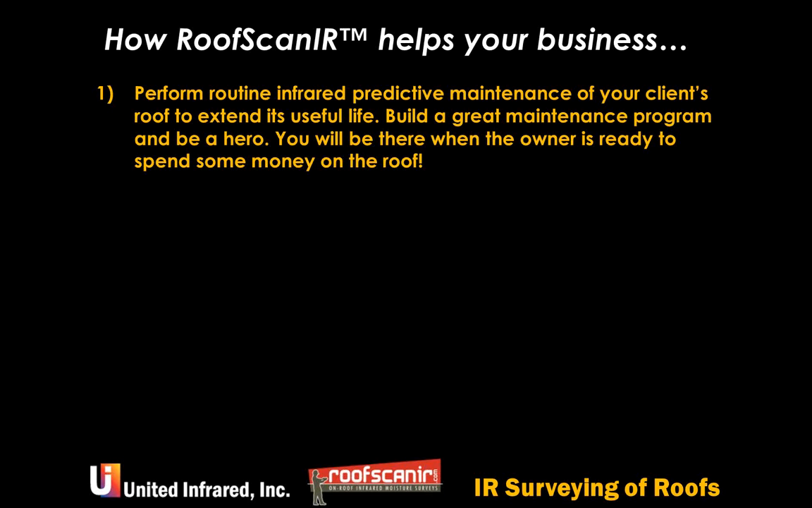If you're not there, you'd be lucky if you get a notice that they want to do it. But when they're ready to spend money and you've helped them to squeeze some life out of that roof, they're going to look to you to tell them when it's no longer worth trying to keep that roof and it's time to put another roof down, either by tearing the whole thing off or just doing a re-roofing.